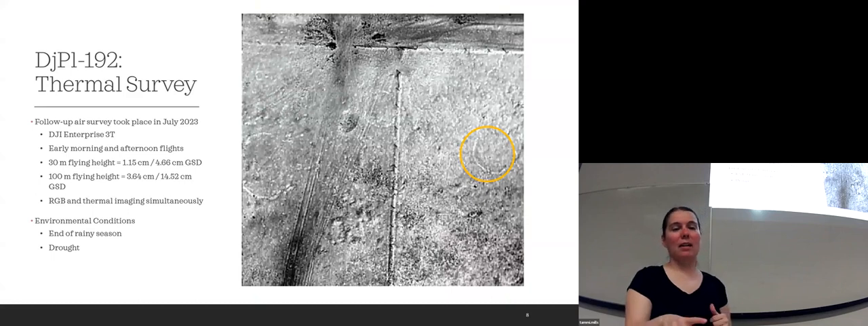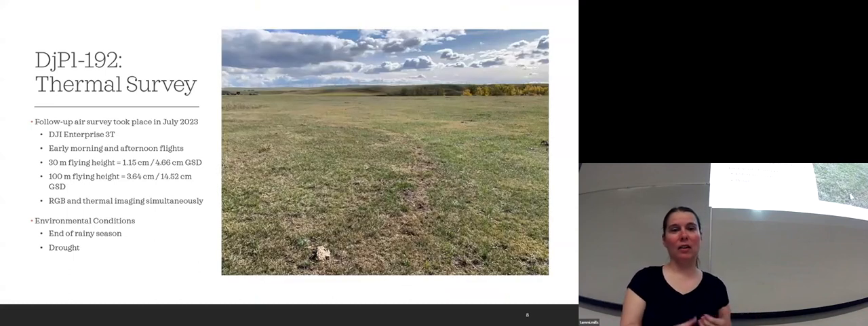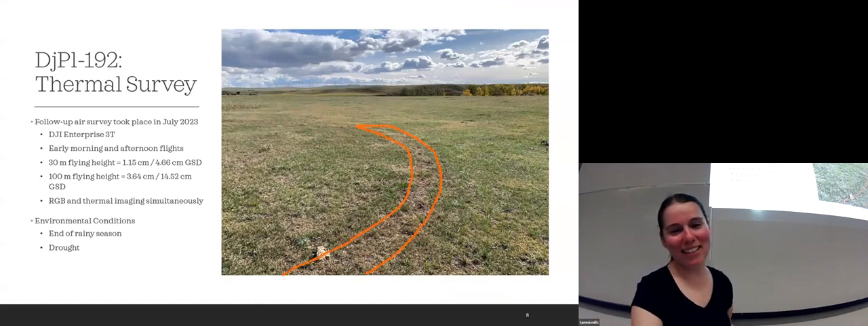I had these thermal mosaics loaded on my phone because they have georeferencing on them. So I just used a georeferencing map program that I could just walk to one of these circles and look at it on the ground. And this is what it looked like on the ground. So it looks like grass, but there is a slight difference right there.